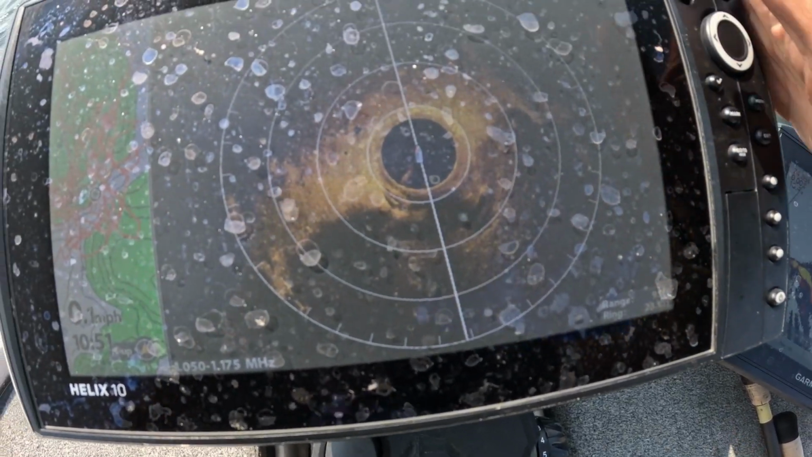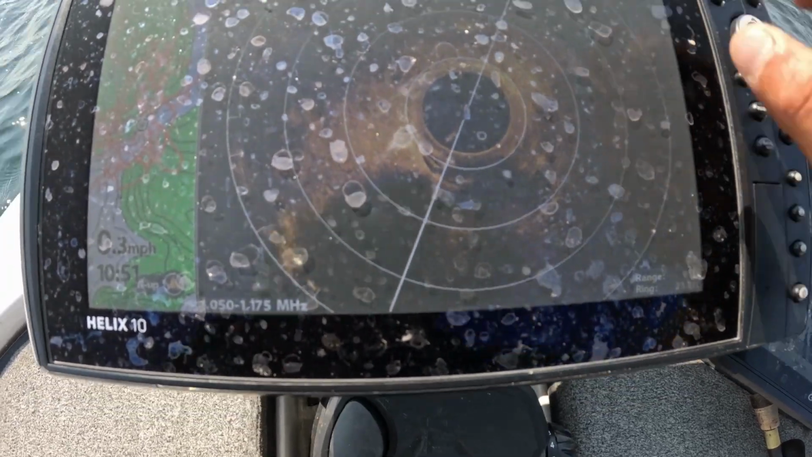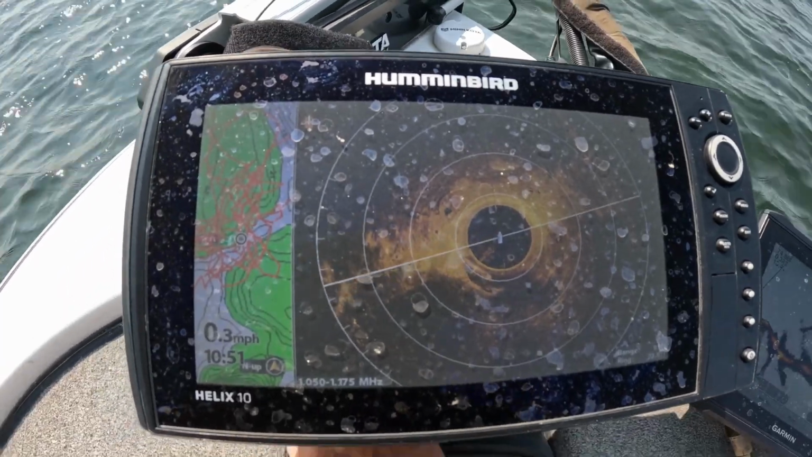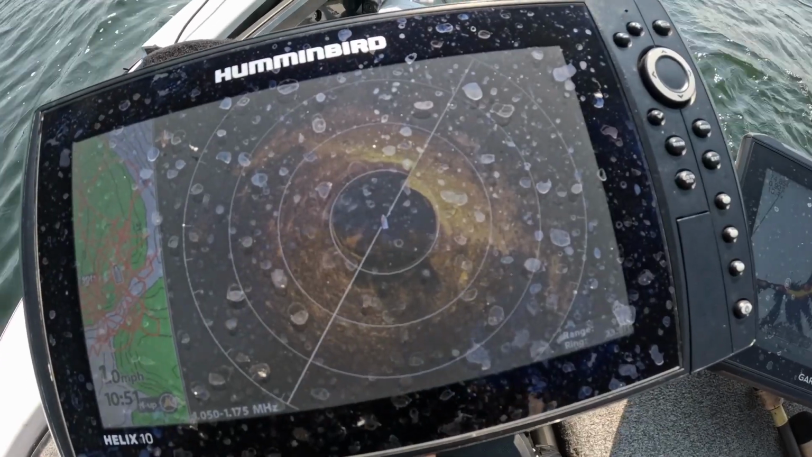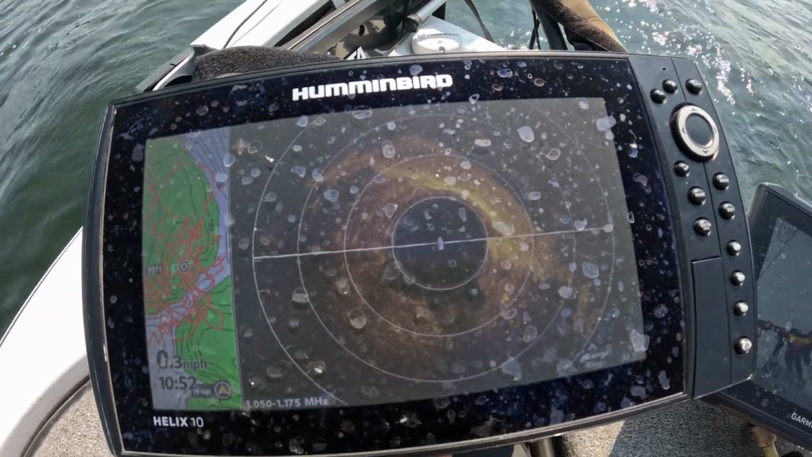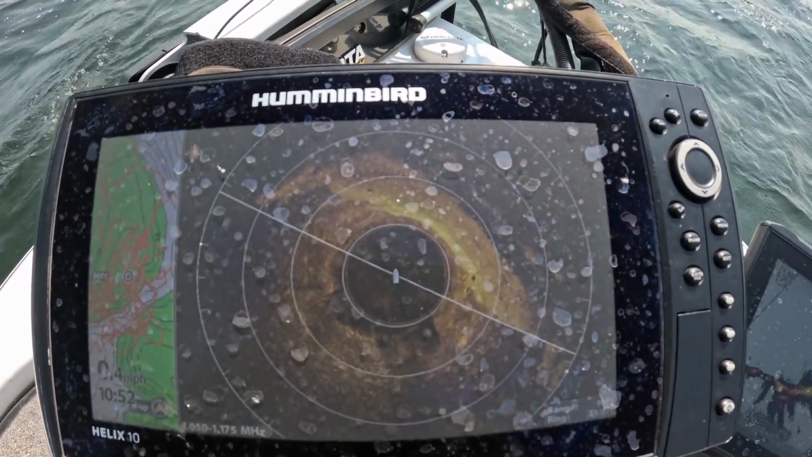So if you guys take a look, that is the road bed that we're fishing, this light part. I'll drift off a little bit just so you can see it a little better. If you see that light part up there, there's a ton of bait that gets up on top of this and the fish just hang out on it.